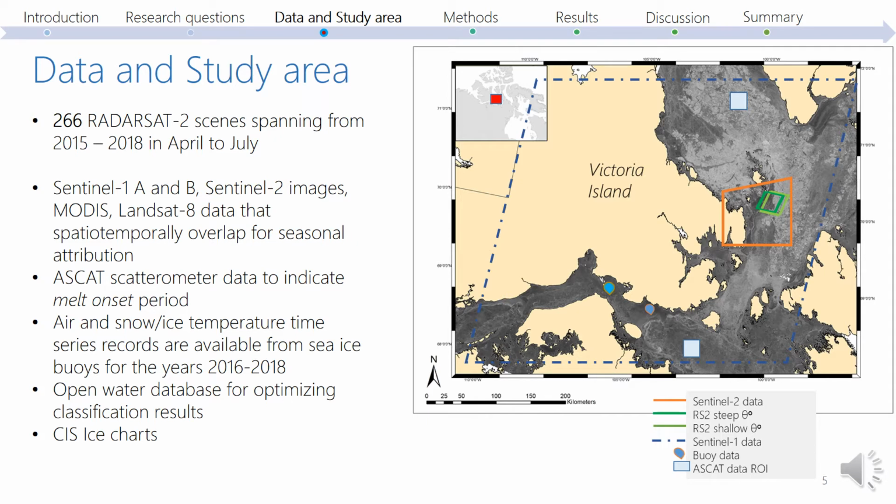Radarsat-2 scenes were acquired over McClintock Channel and Dease Strait in the Canadian Arctic Archipelago. Data from over 3 years have been analyzed together with ancillary datasets from other microwave and optical sensors, as well as weather station and ice chart data to understand the sea ice conditions. For this analysis, we focus on results from 2018.